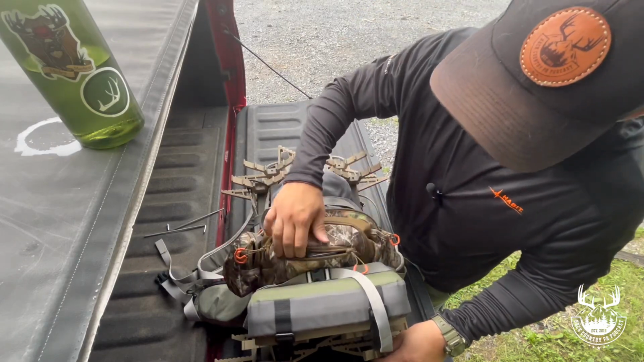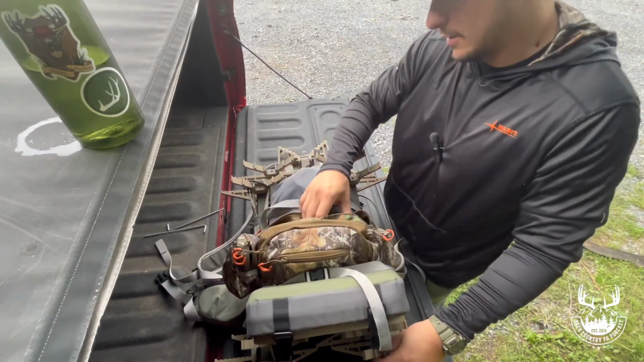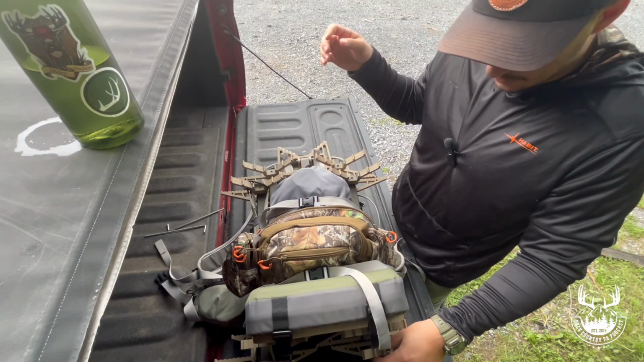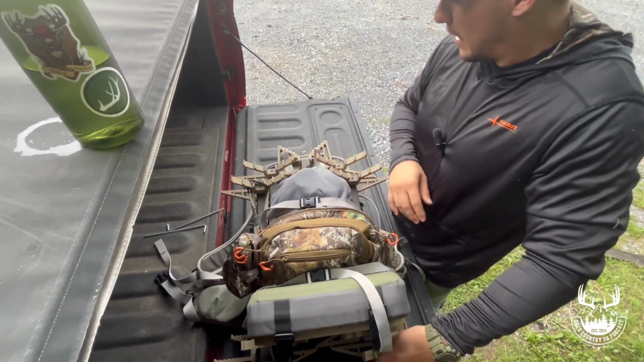Hopefully I have my SD card reader with me. I know I packed it in here, but I gotta find it. But if not, then I'll just run home and get it quick and come back out. But I'm gonna see what this is like getting in a tree.